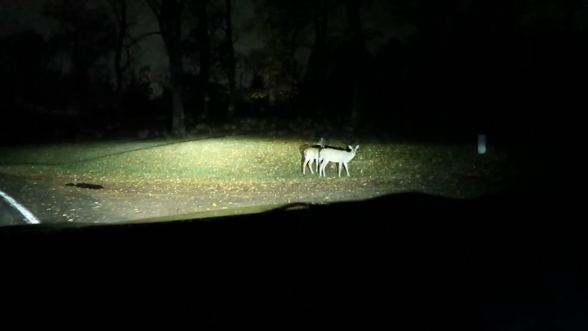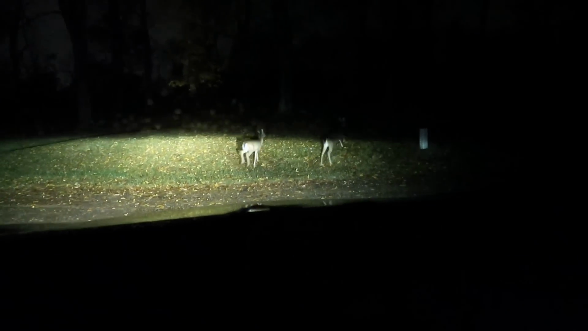Look at that. There's a deer. Hey, deer. Oh, they got away. I thought those were deer. Hopefully they weren't not deer.